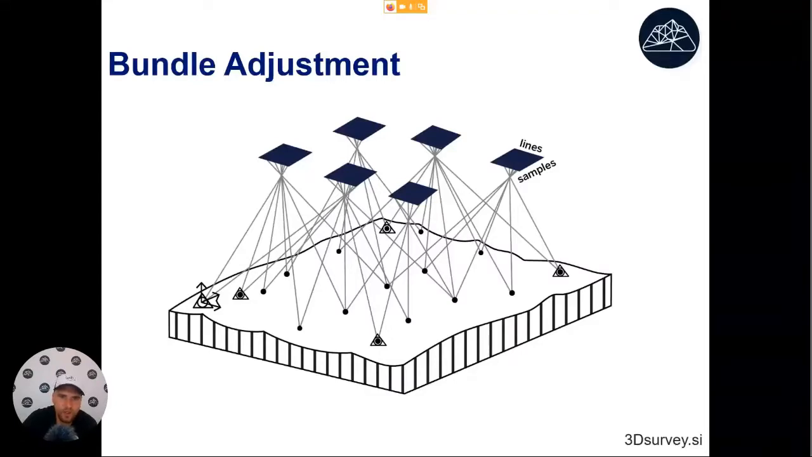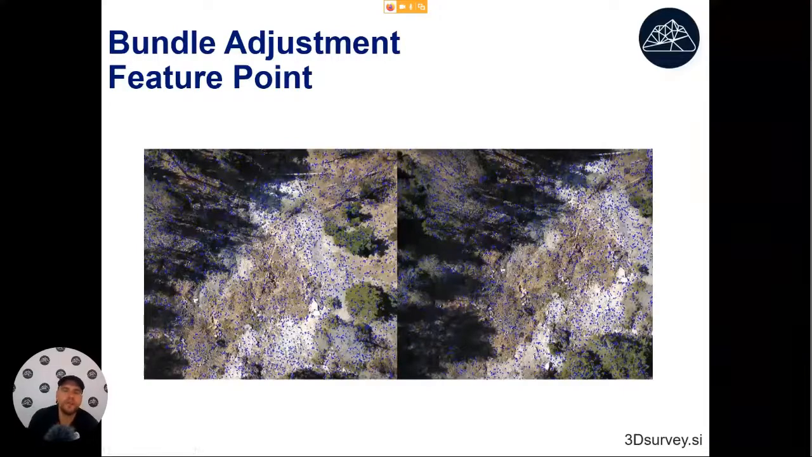So what we are doing, we are calculating where the images were recorded from, and we are already calculating also the basic shape of the terrain. How this works, the whole bundle adjustment algorithm, we can split it into 3 parts. The first part is detection of feature points. There are some algorithms that allow us to detect interesting points.